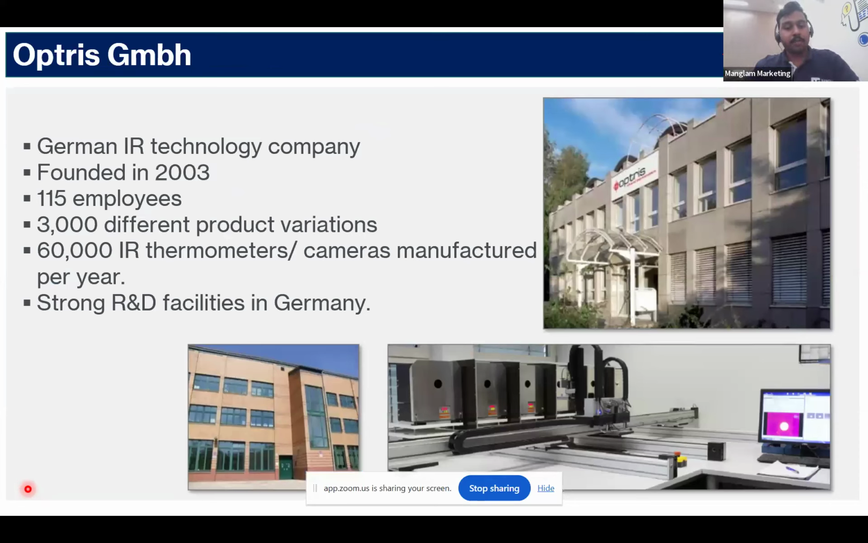Optris is our partner for infrared temperature monitoring. This is a German IR company, founded back in 2003, with 115 employees and 3,000 different product varieties. Optris is certainly one of the best temperature measurement companies in the world. They have an annual manufacturing rate of 60,000 IR thermometers and cameras. They also have a strong R&D facility in Germany.